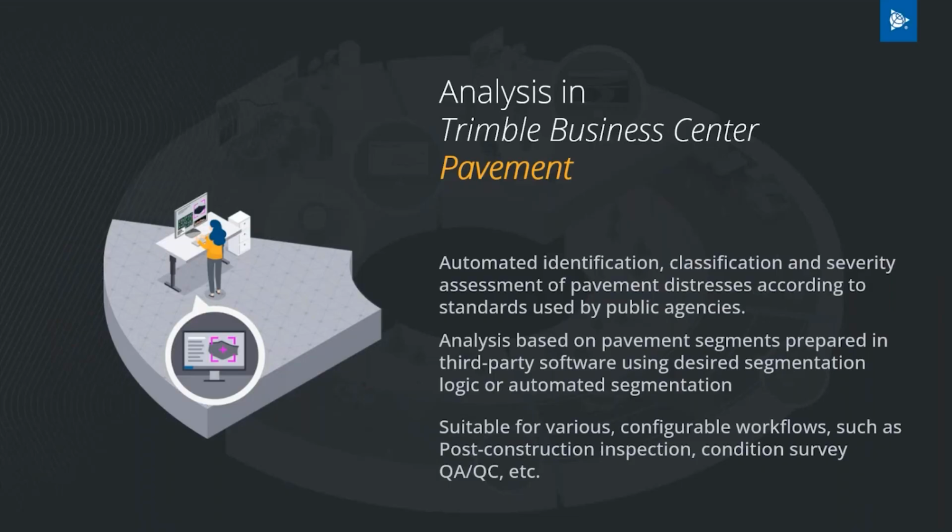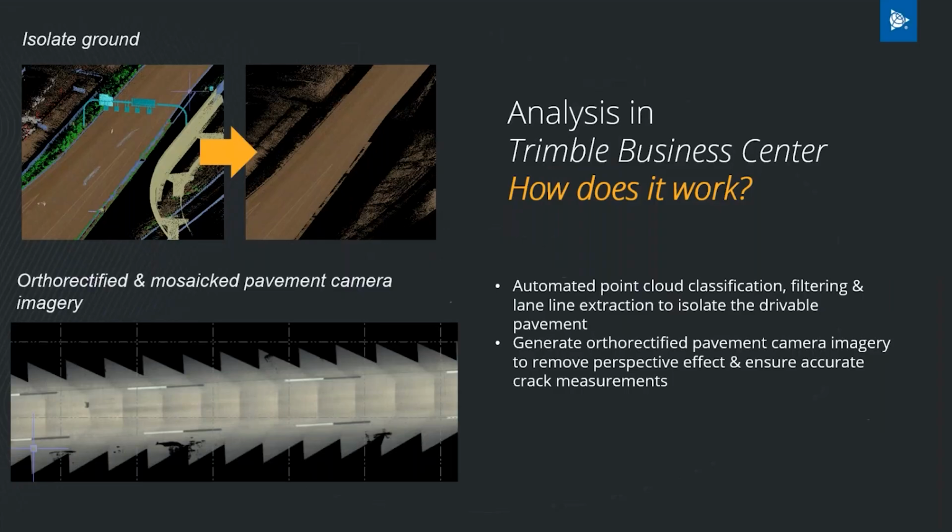Let's say you have a third-party vendor who provided you with the results of pavement inspection for your road network, and you would like to do the QA/QC, you can use Trimble Business Center to verify this information that you got from a third-party vendor. Or you can assess your network as well with the same workflow. So it's suitable for different configurable workflows. Now, how do we do this? How do we automatically identify, classify, and evaluate the severity of each pavement distress of your road network?